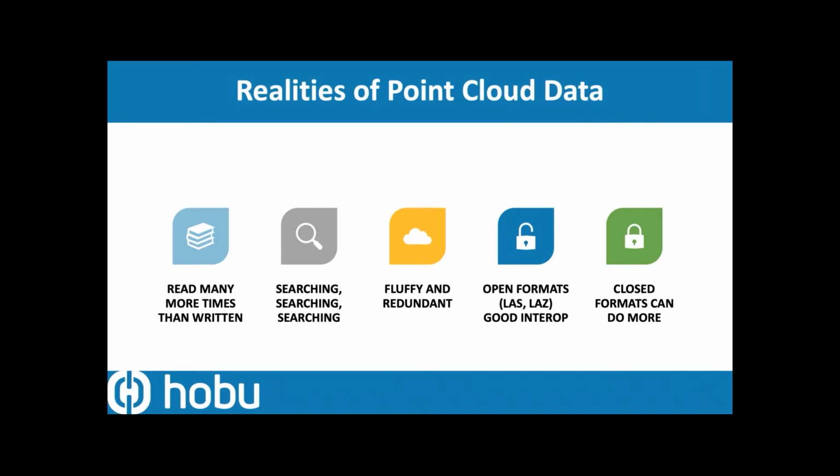Open formats like LAS and LAZ have pretty good industry interoperability, but there are closed formats that can certainly do more. And up until we developed Cloud Optimized Point Cloud, there wasn't really a single file container format for doing point cloud data in a cloud native geospatial way, and that's what we're doing with this today.